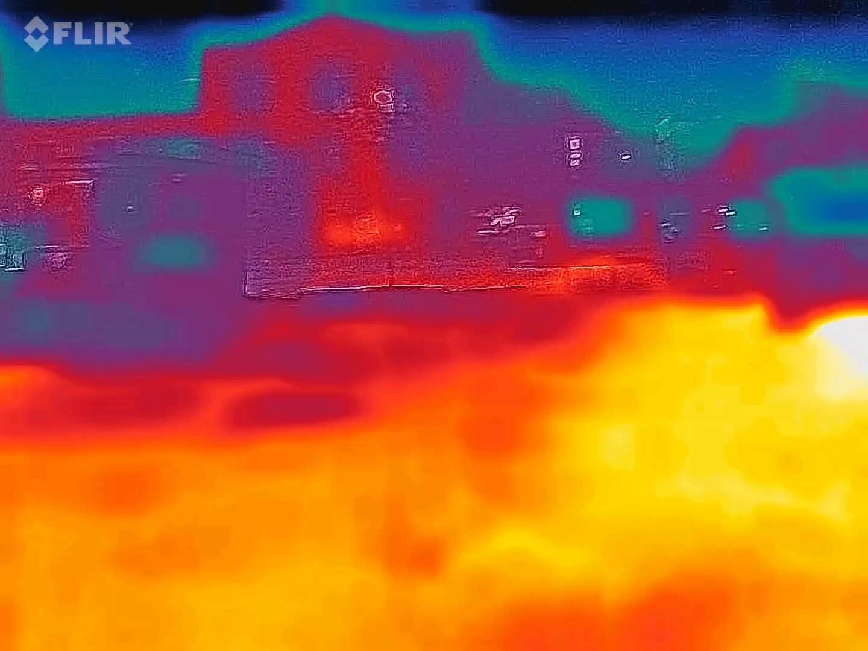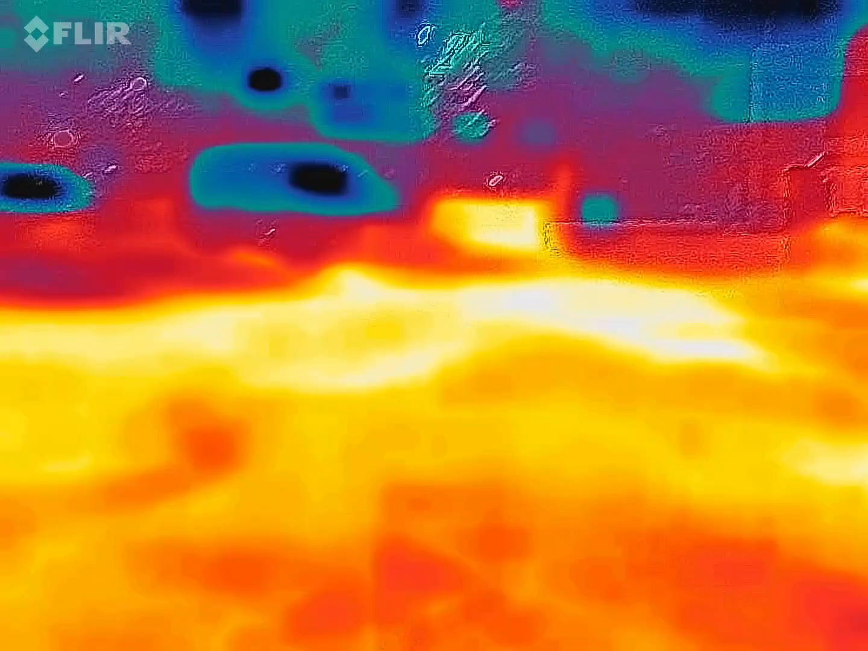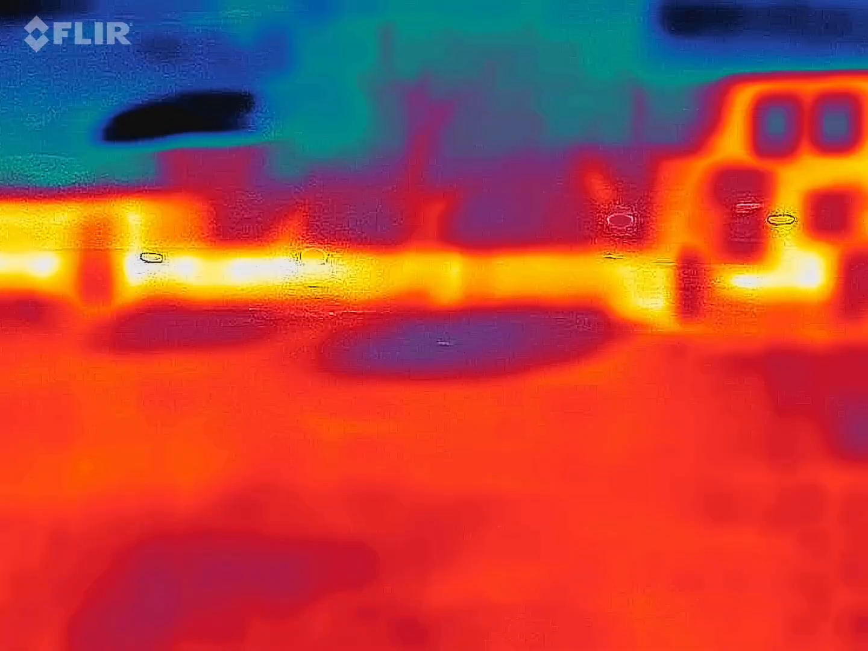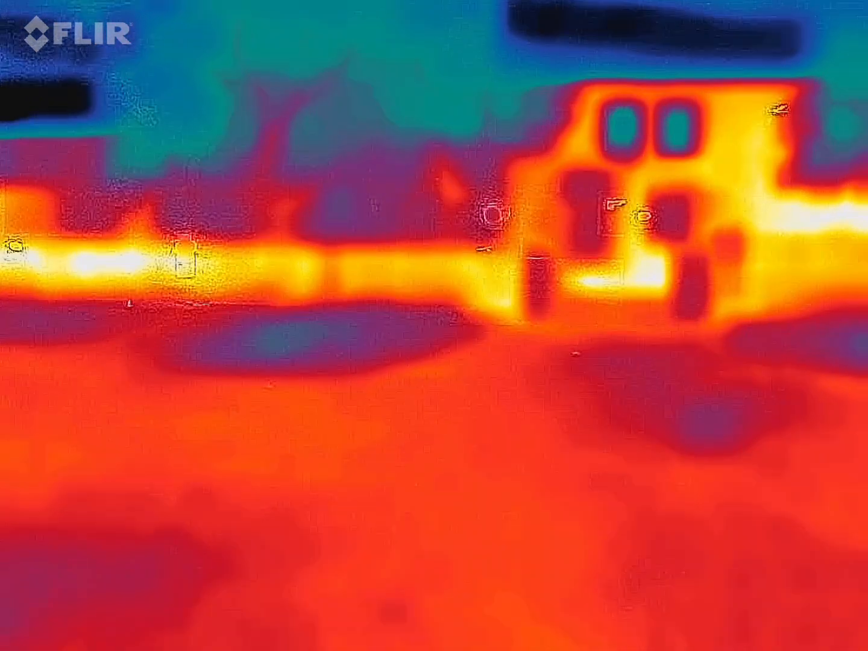What is this kind of light? Yeah. How many slaves lived here? How many slaves lived here? Oh, this man just scared me running across the street like that. Yeah, he's tall too.